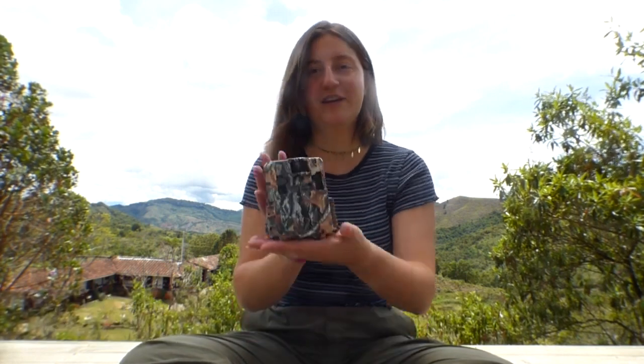The first activity we took part in relation to conservation was the trail cameras. Trail cameras are important because they allow us to observe animals that are really hard to see. They allow us to know about biodiversity, about abundance, and general behaviors of animals. So those cameras are really important for the study of conservation.